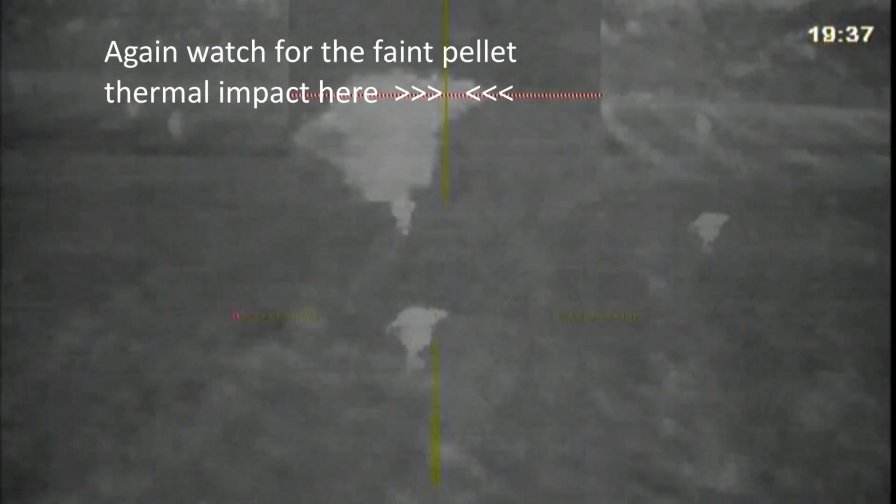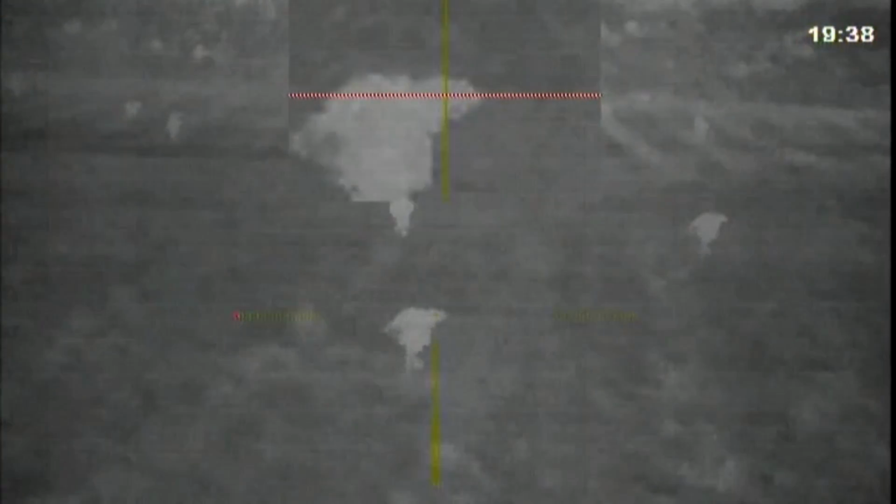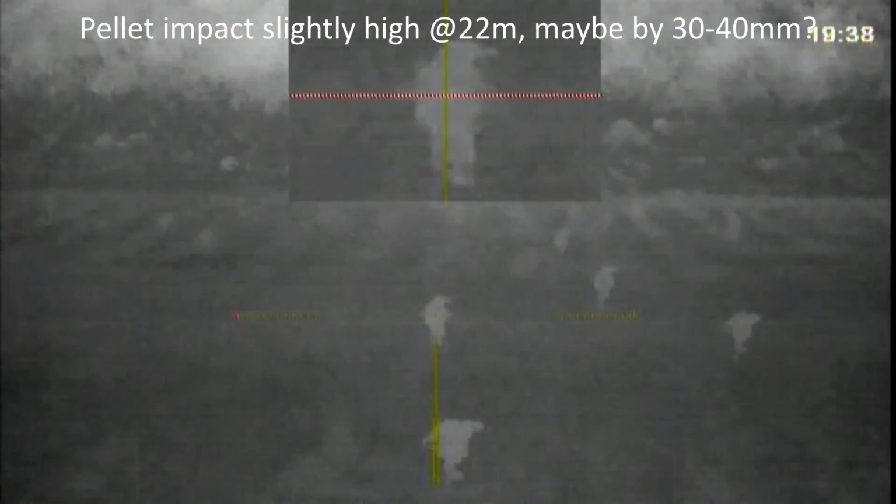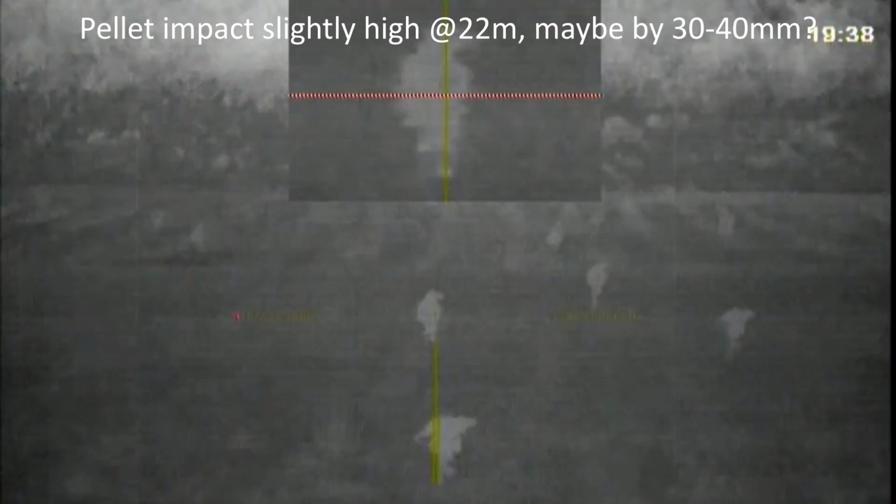Let's try a headshot. Pretty much got bang on. So, try a further target. Now, with the naked eye, I can see the kill zone. Through the scope, I can't. Let's try and record it.